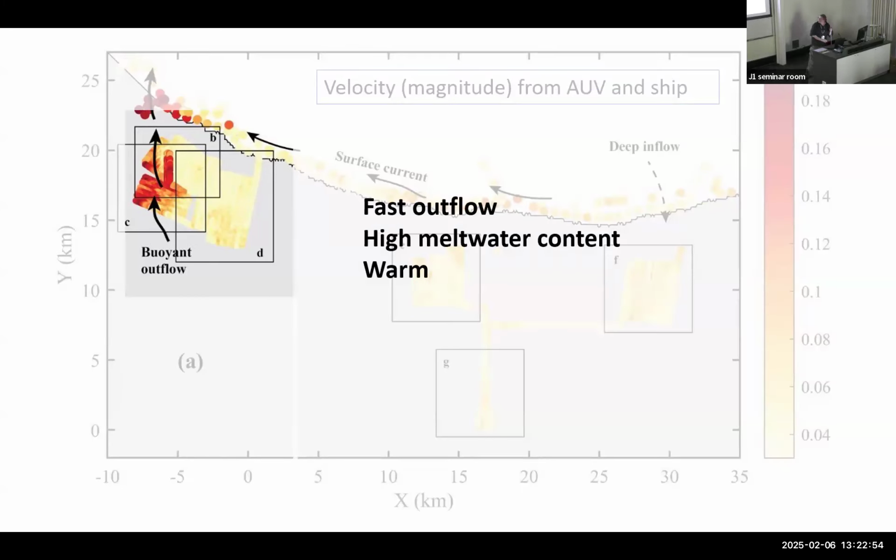Now we are going to look at what the ice looks like. This region here in the west has fast flowing water and high meltwater content, and it's also quite warm compared to other water at the same level. That is because when you melt ice, you pull up the heat energy from below. All the other water here is winter water that is rather cold. So strangely, the meltwater outflow is a little bit colder than what is over here.